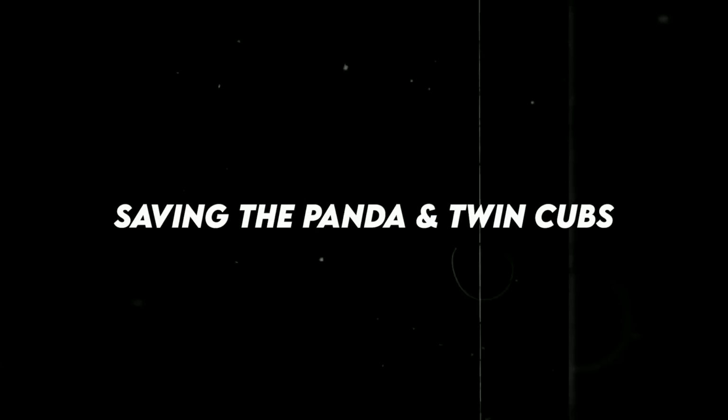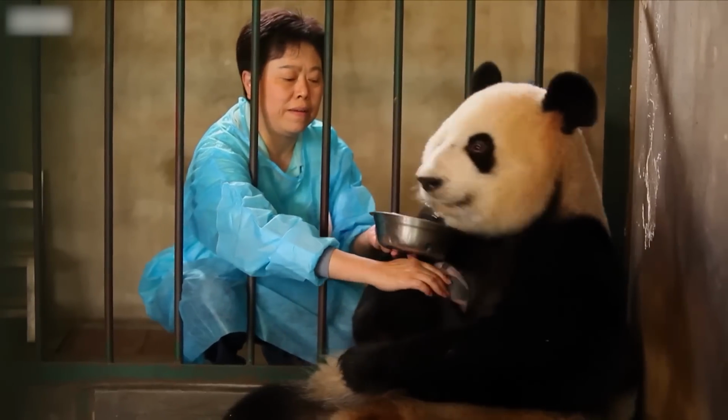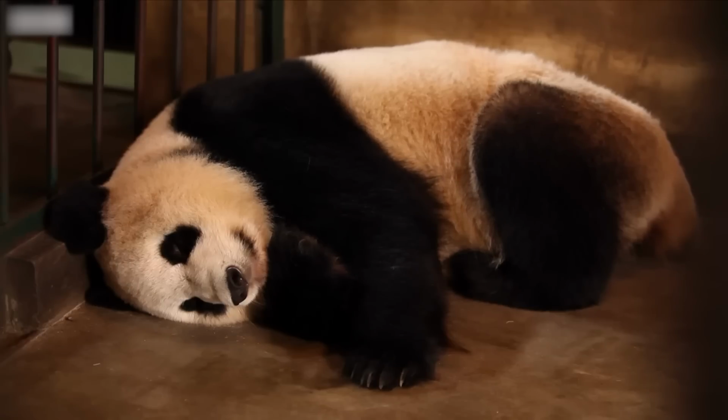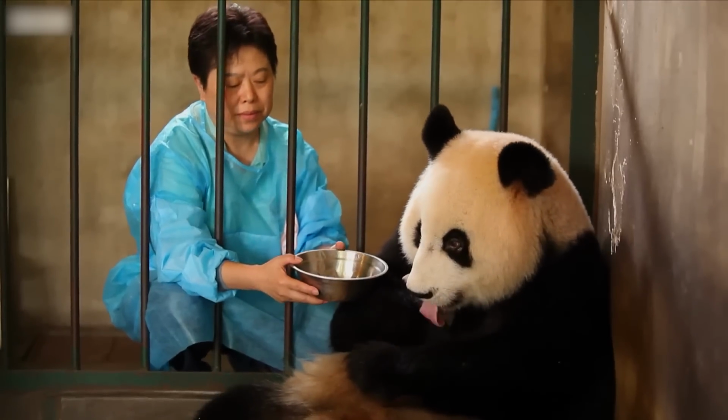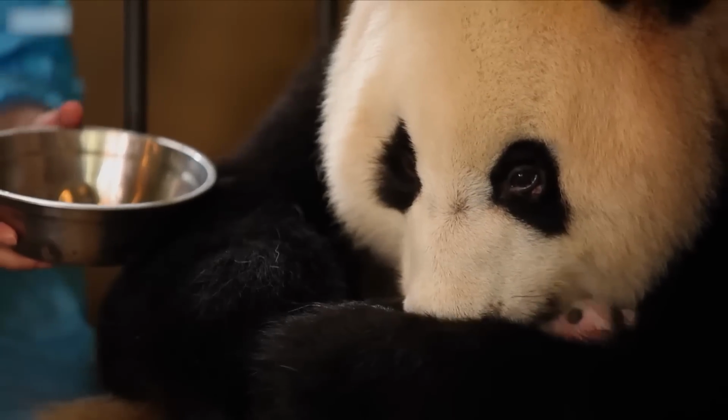Saving the panda and twin cubs. Meet the clever Chengdu team, who've cracked the code to saving twin panda cubs. By swapping the little bundles of joy throughout the day and night, they've outsmarted the common problem of panda mothers abandoning one cub due to lack of milk and energy.